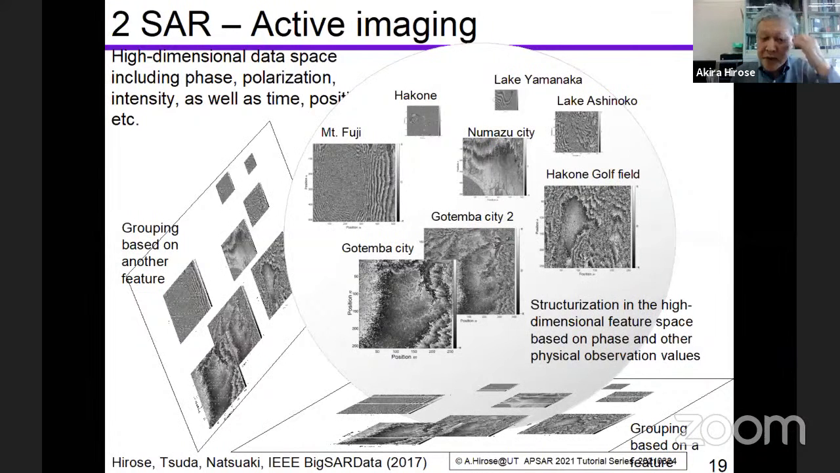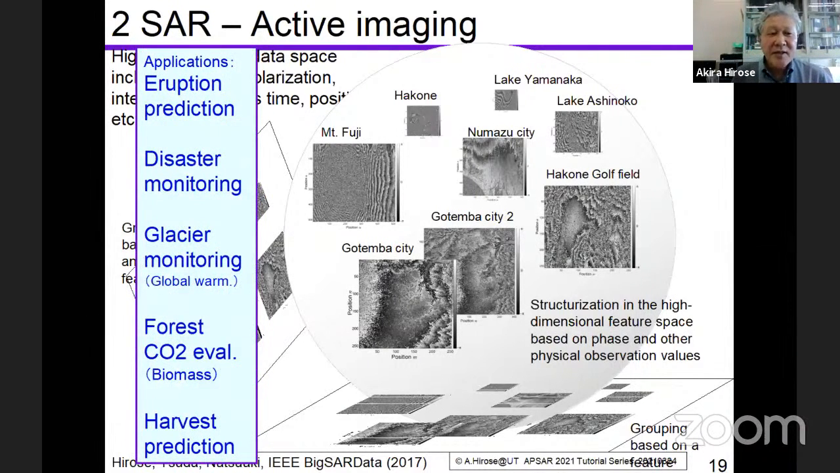So this preparation is the structuralization, and it should be done in high dimensional feature space based on many physical features as well as social or human related features. Then the database will be more useful for eruption prediction, disaster monitoring, glacier monitoring, also the CO2 evaluation, biomass, harvest prediction, and so on.